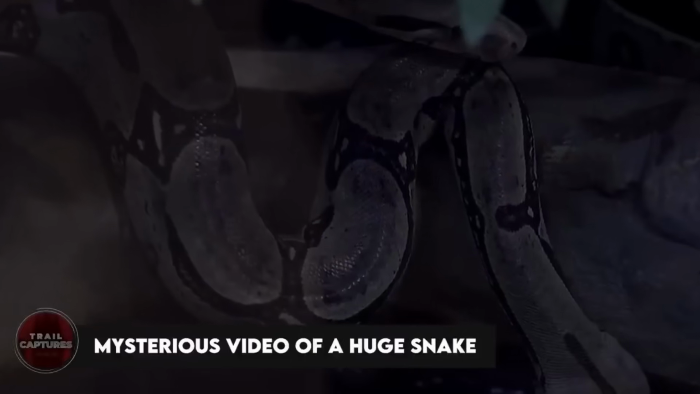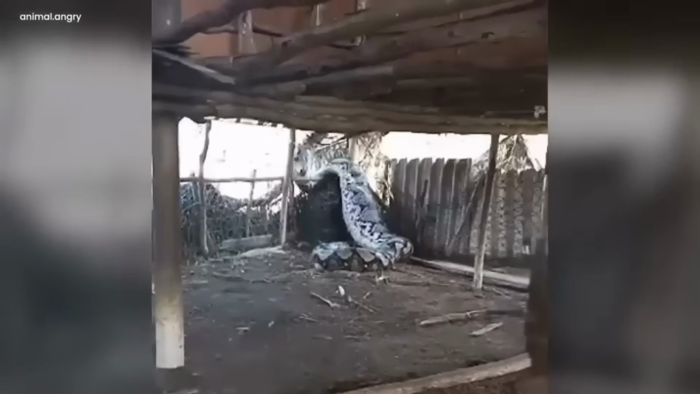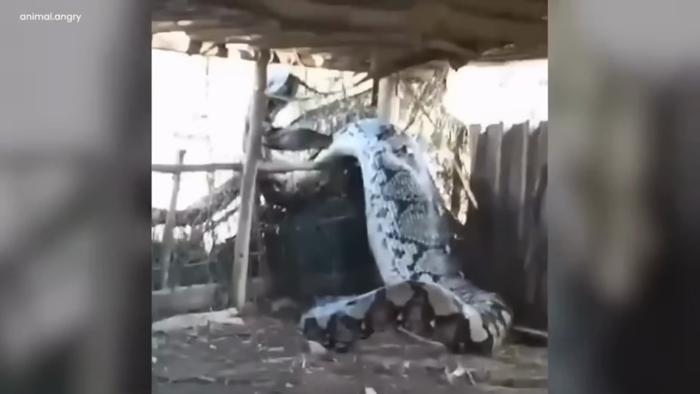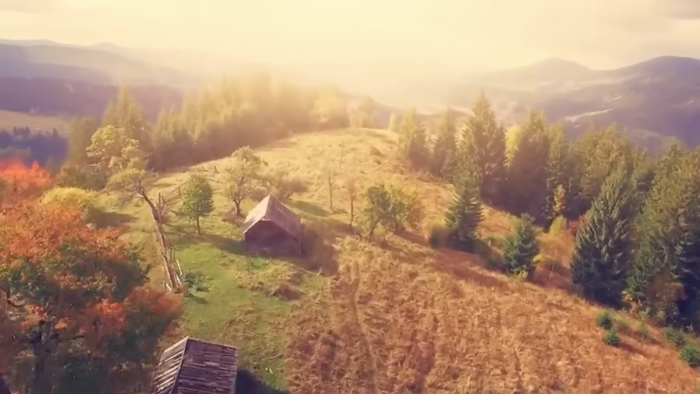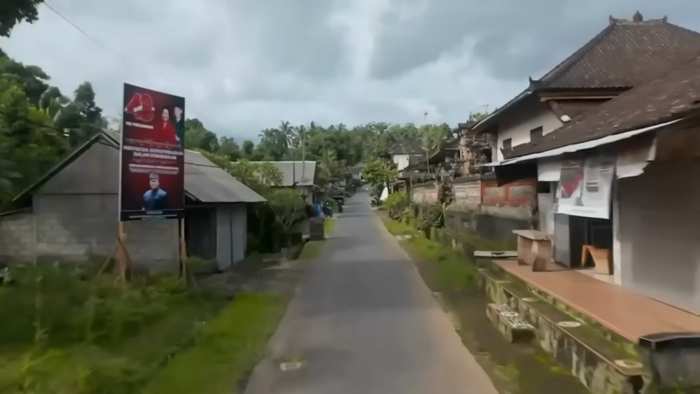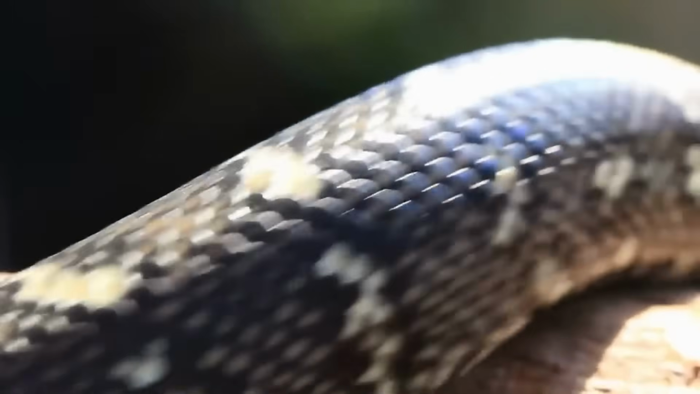Mysterious video of a huge snake. In a really old farmhouse way out in a distant village, something strange happened during the day. A weird video popped up showing something mysterious that left everyone who watched it very puzzled. Right in the middle of the video, there was a massive snake.